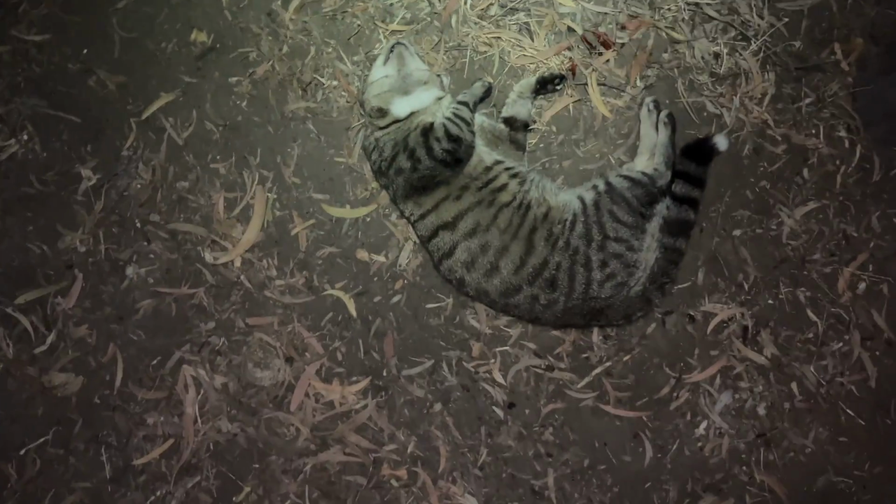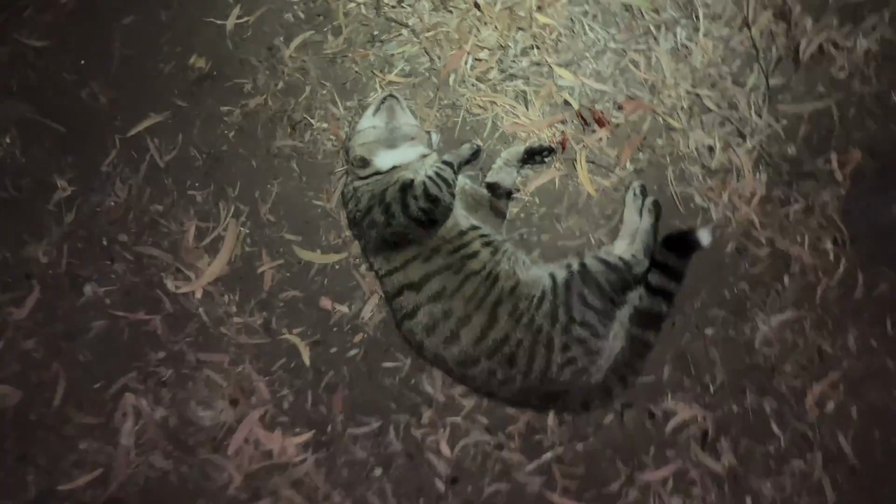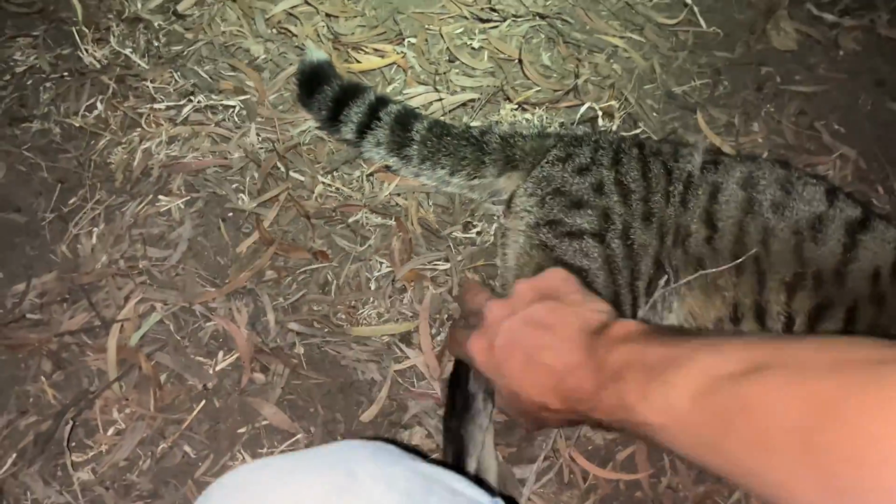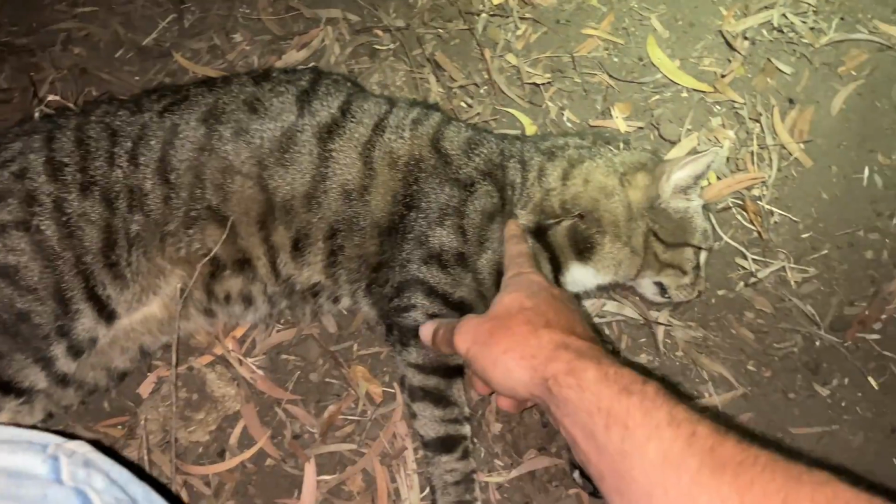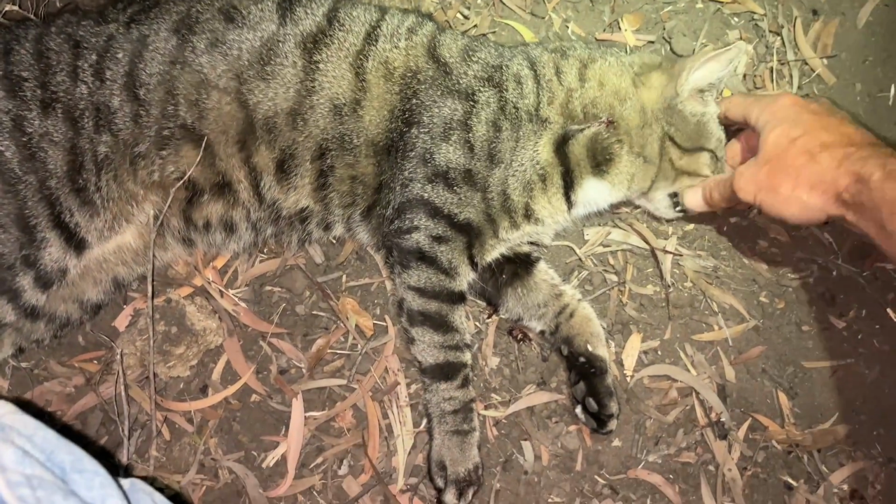He's a pretty big fella. Big tomcat, I guess. Yep. Straight through the neck. Big fangs. He's just been camped up here, just over here somewhere, wherever he was.